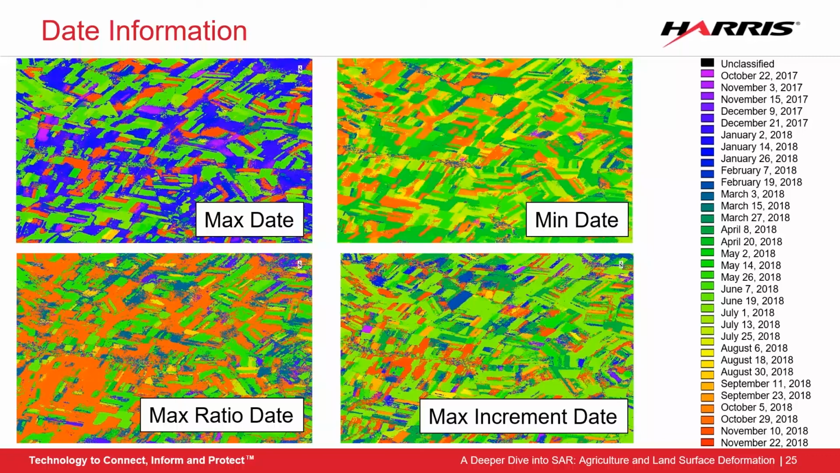The max ratio and max increment both give information that pertain to specific crop stages. So once again, for example, with grains, the maximum increment picks out the emergent stage when plants begin to grow leaves, making it easy to track fields versus fields for growth and management purposes. So with date outputs, we can get an understanding of the growing period of the agriculture and also create shapefiles and use it for classification purposes.